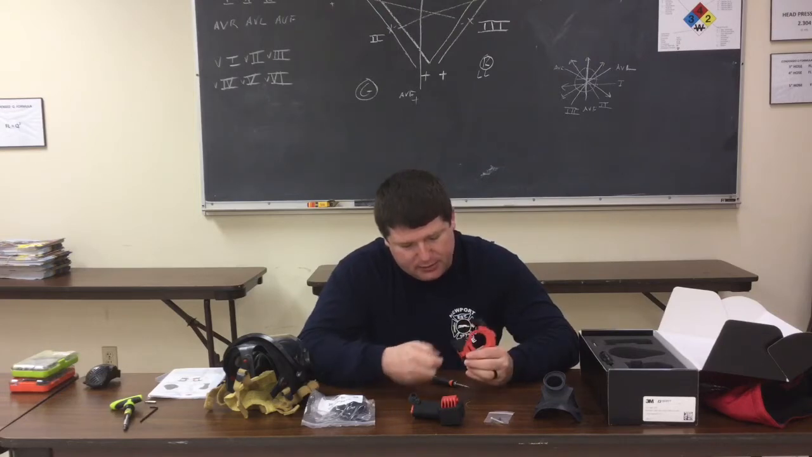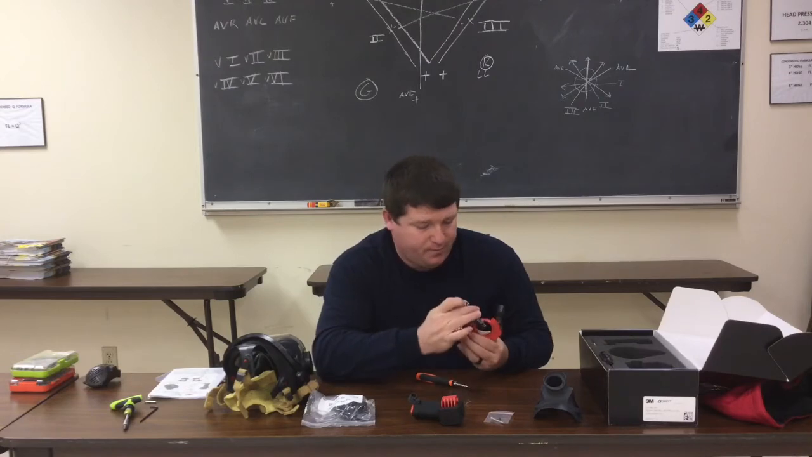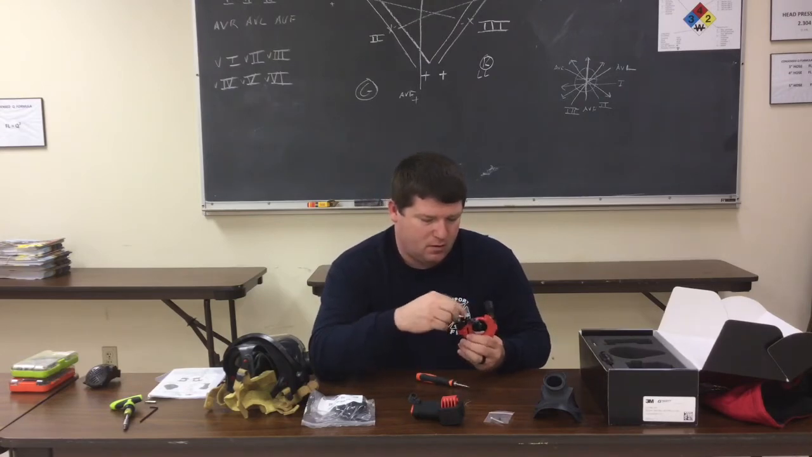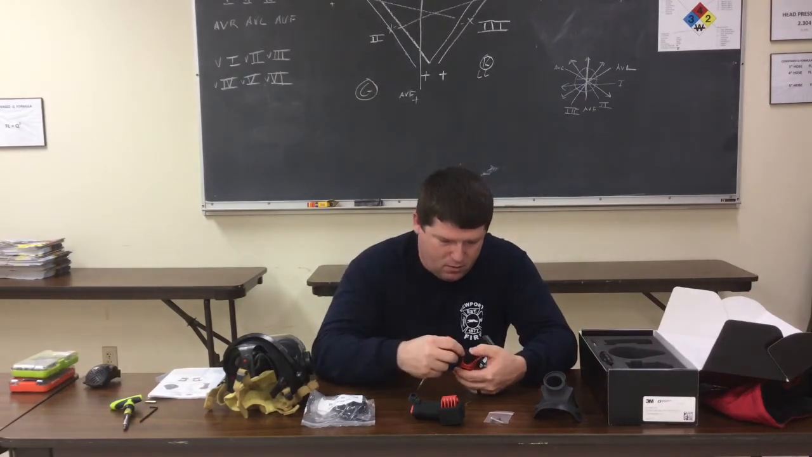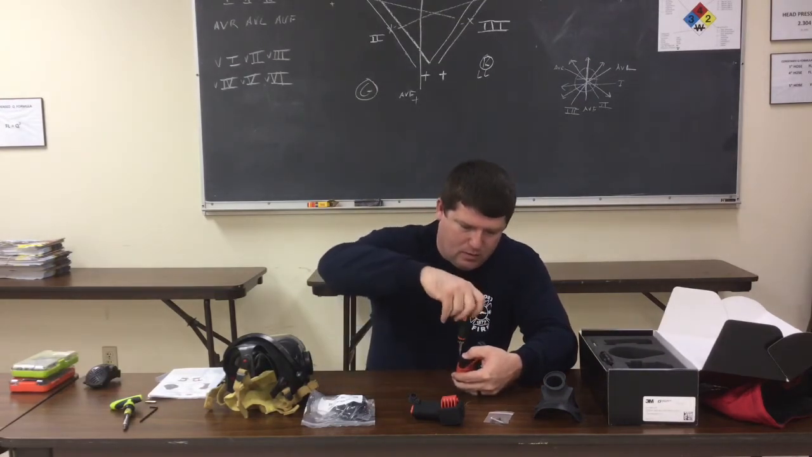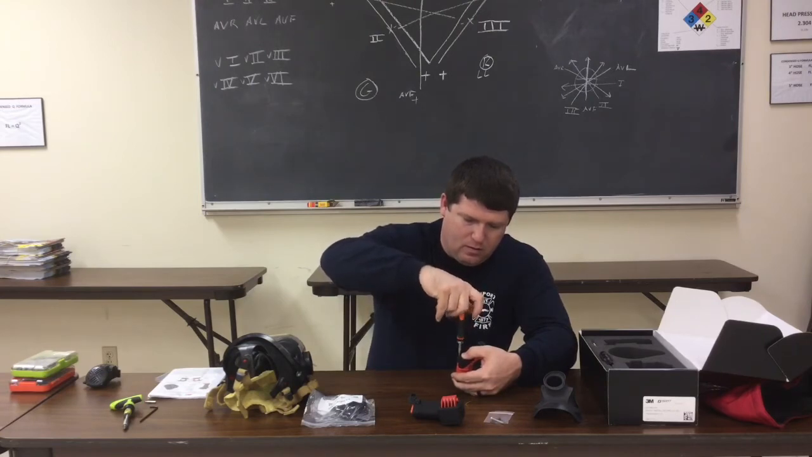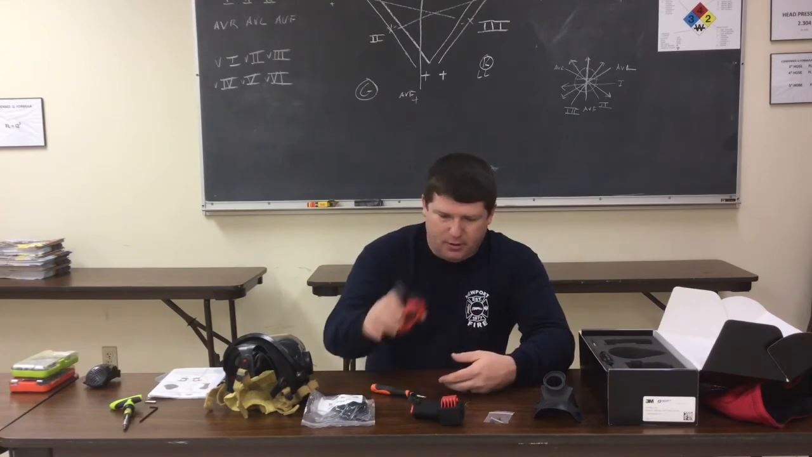It has the plus and the minus, so just pay attention to that and make sure you're installing the batteries correctly. All right, that's got the batteries in the in-mask display.